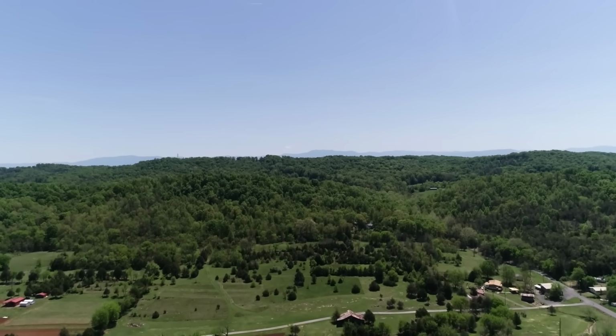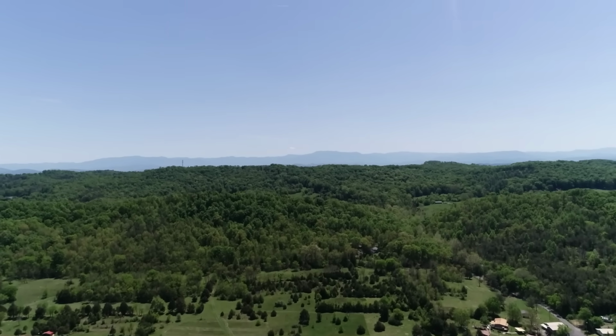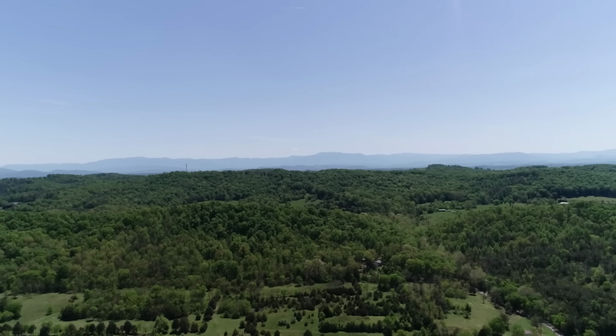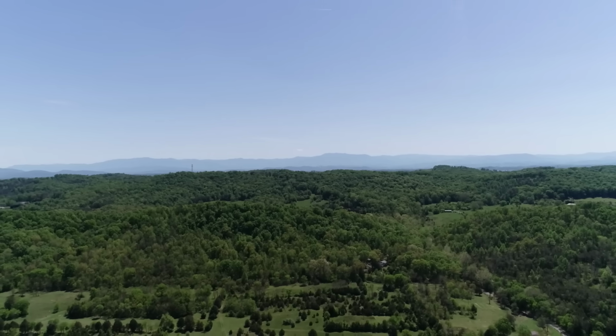Progress is just taking their environment away from them, so they're slowly being pushed back into smaller and smaller pockets. And I'm lucky to have permission on these ridges. You can see the Smokies in the background, just to film some of them, their life, how they really live from day to day, and their little struggles of just trying to survive.